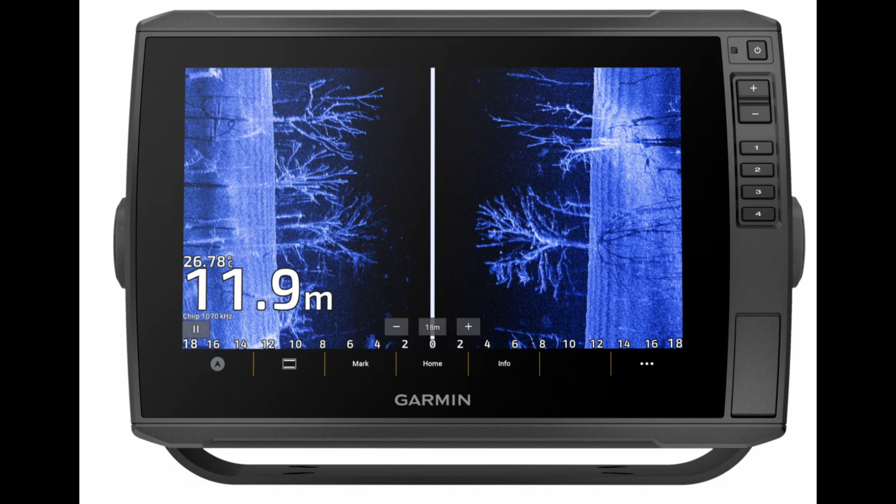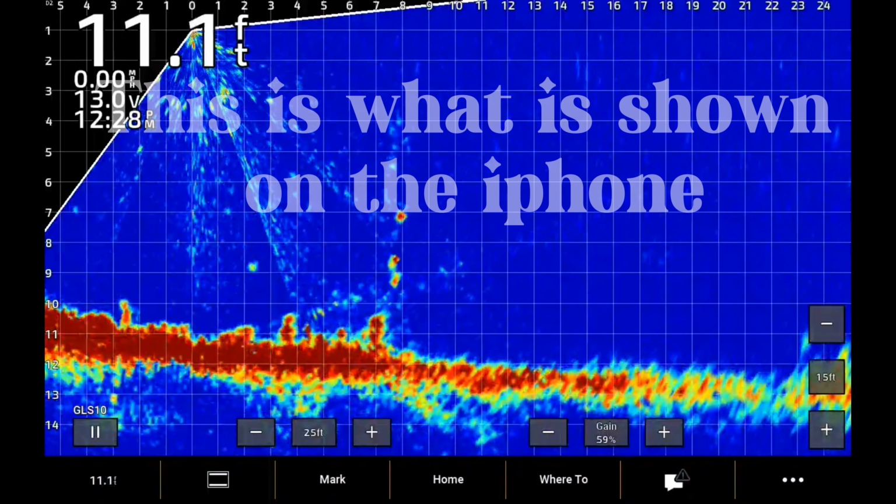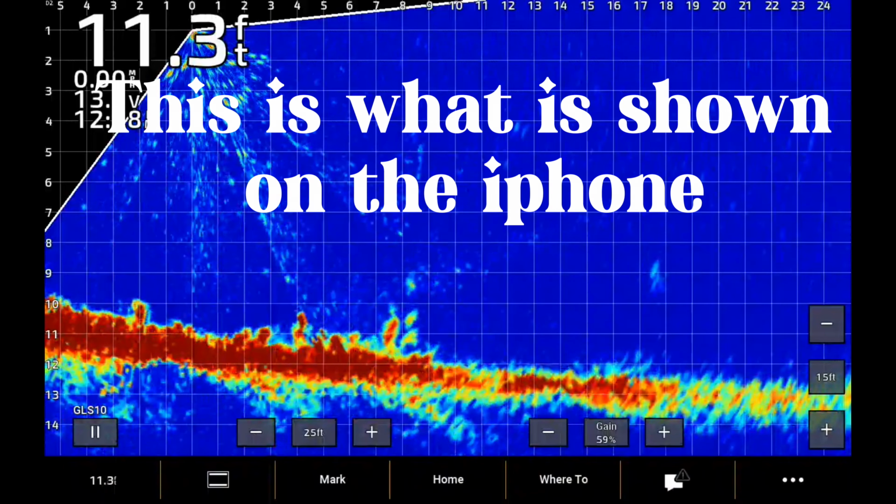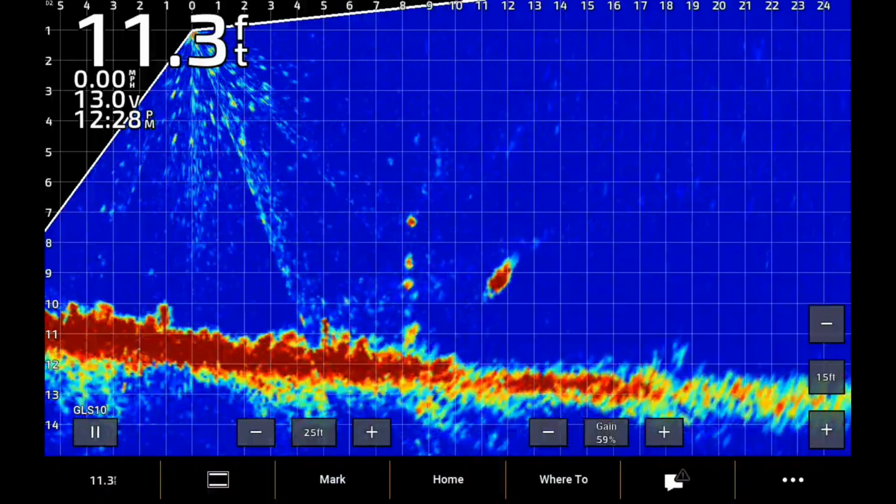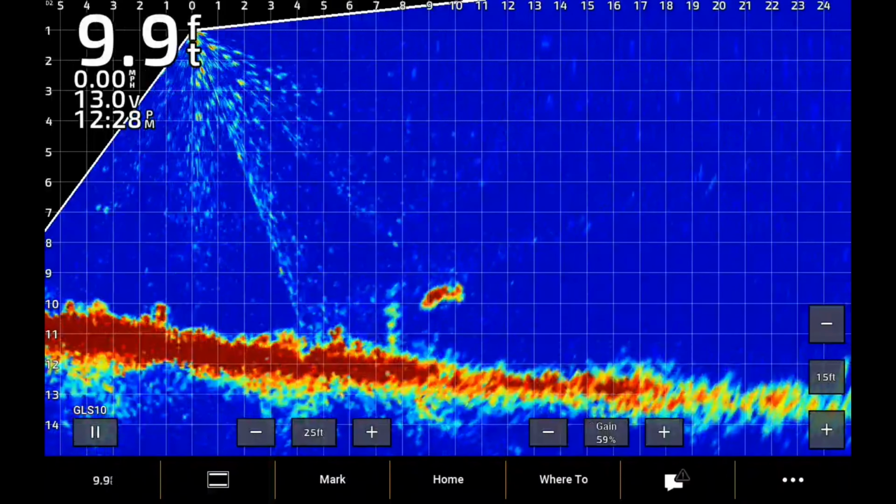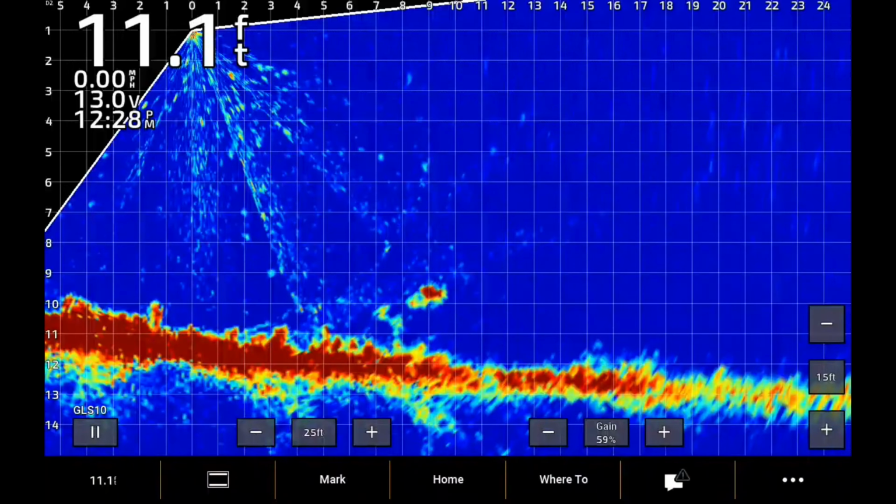This unit has two game-changing features. Wireless screen sharing. I can now view the sonar on my iPhone or my iPad so everyone on the boat can see the action without crowding around me. And number two, it's got built-in screen recording. No more struggling to capture footage. I can now record everything straight to my phone or my iPad from the unit for future videos.